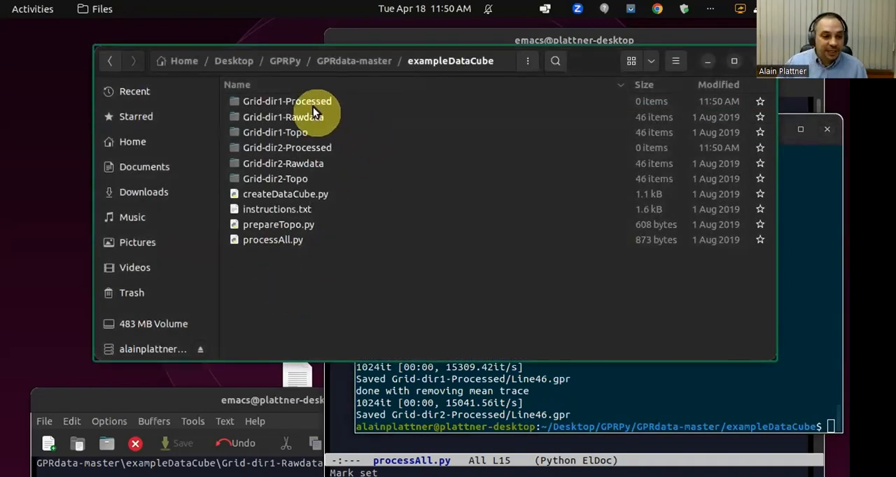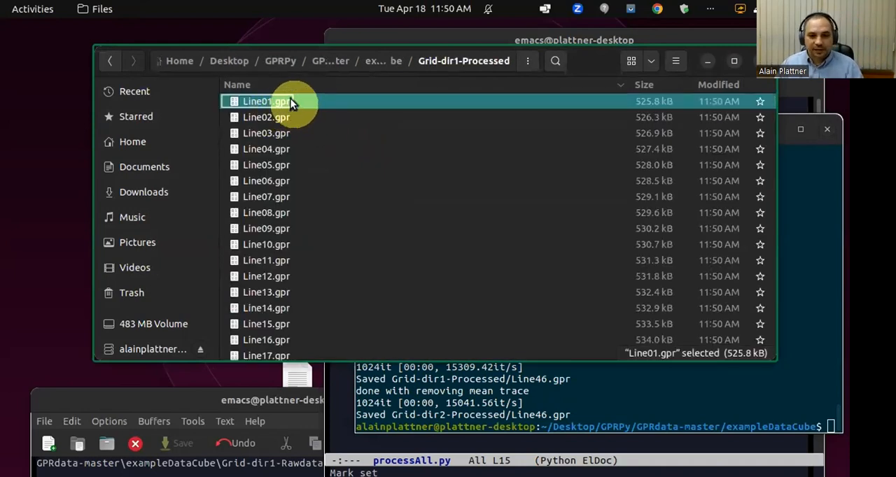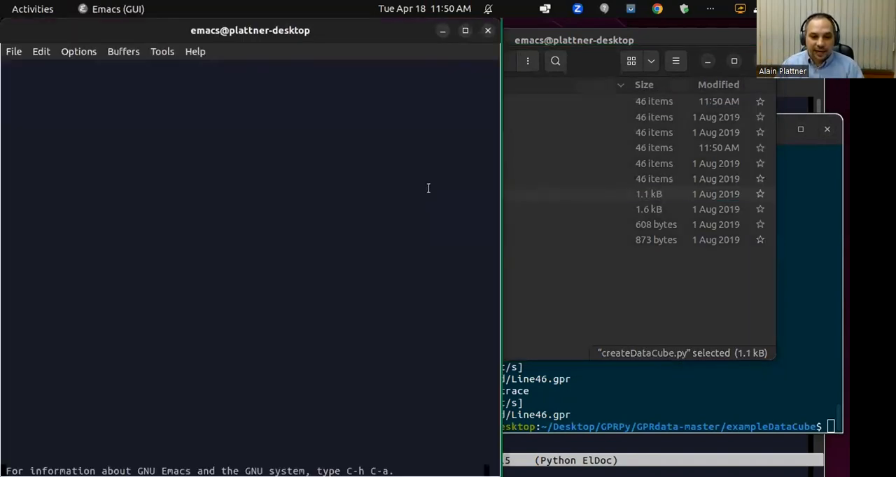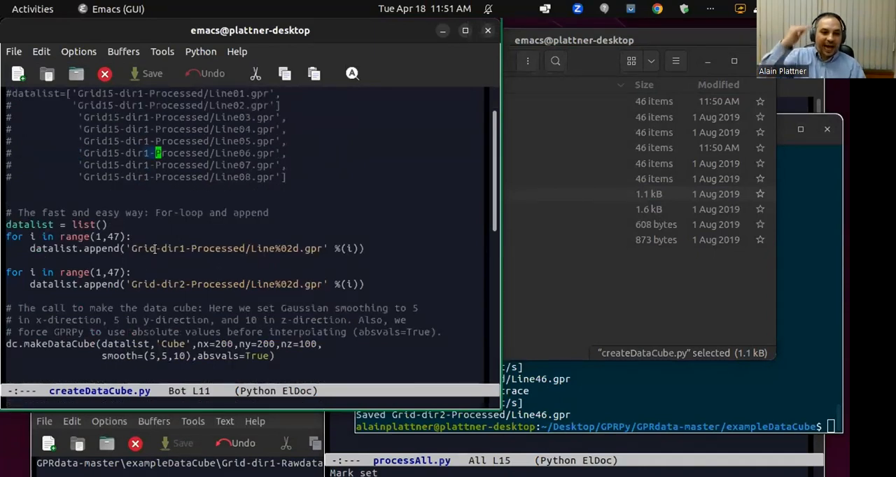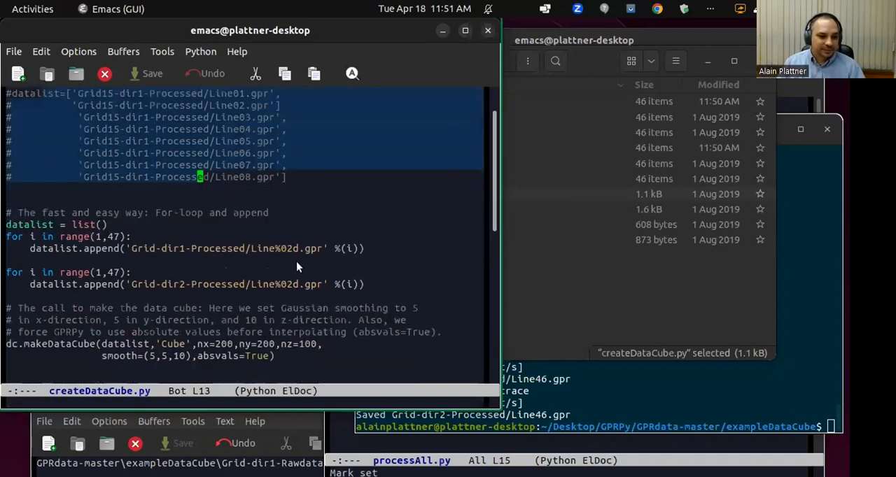But basically what you need to be able to create a data cube is a list of file names that are .gpr files. So they're processed and saved in GPRPy. And they need to have 3D coordinates, and then you can use this create data cube function. What you need is just a list, which is just the file names. What I do here in these for loops is I just add all of these file names, but you could also just do it by hand like this.